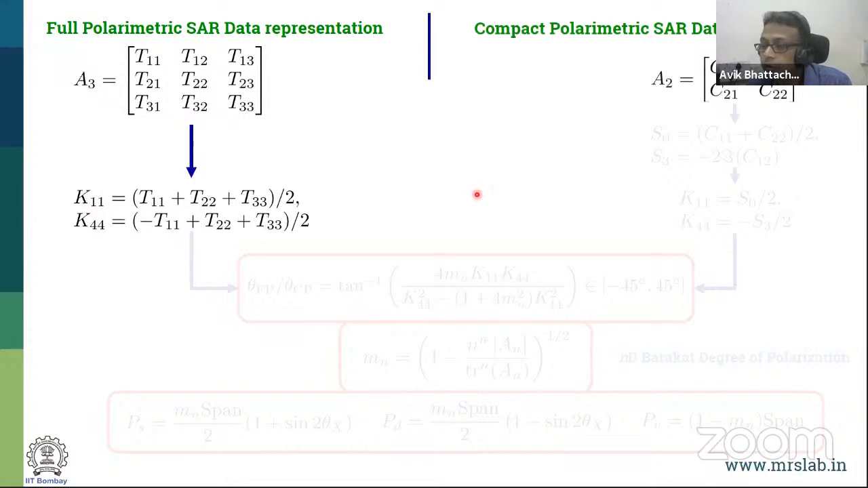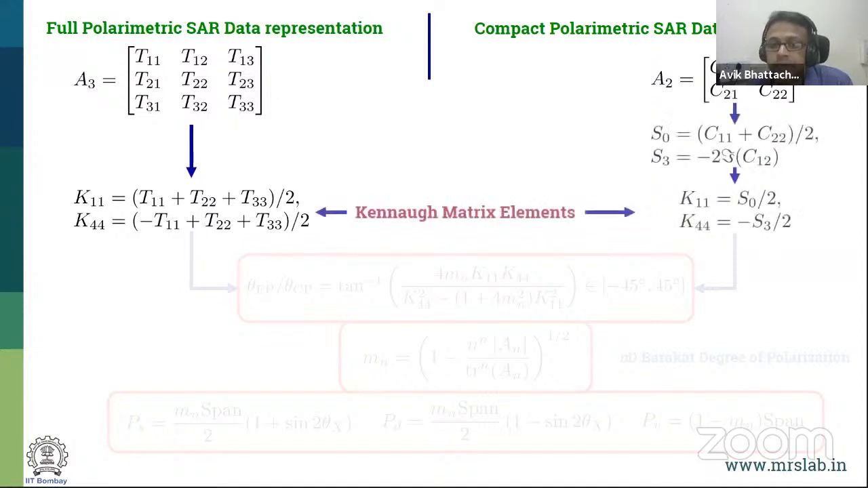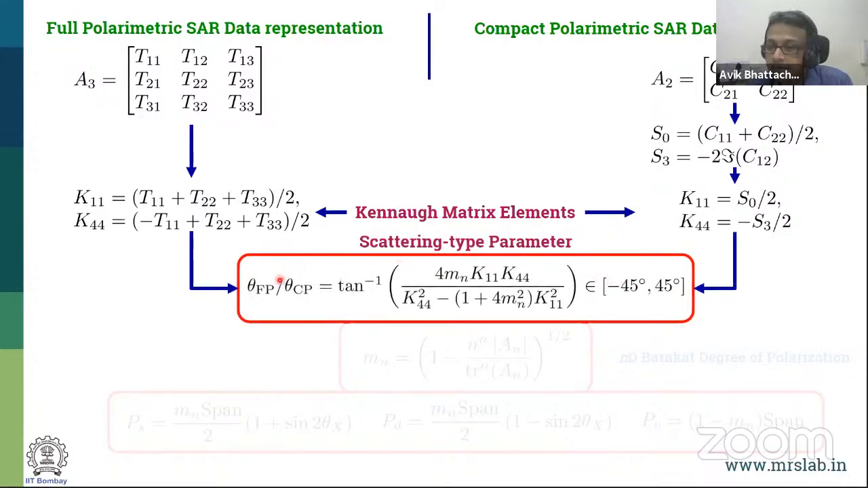But if I also go to compact data, there are now many missions coming up. The RCM, the Radarsat Constellation Mission of the Canadian Space Agency, will give data in compact mode. The compact mode will give you a 2x2 complex matrix. You can go from there to the Kennaugh matrix, which looks slightly different from this one. So I can utilize this Kennaugh matrix and form this parameter, which is called the scattering type parameter.